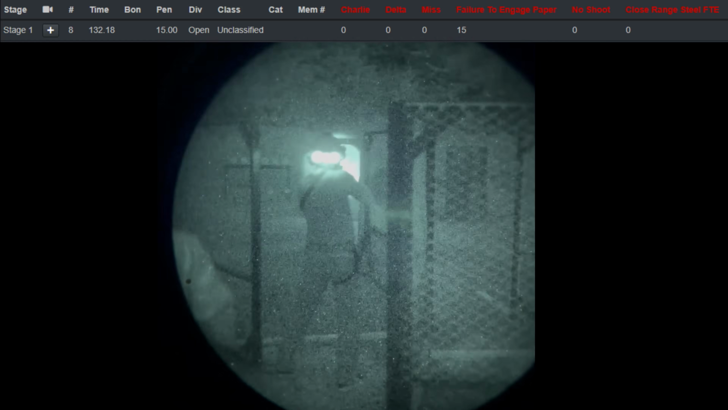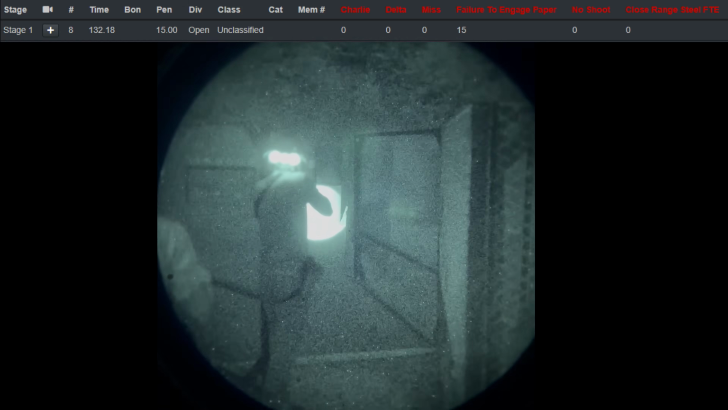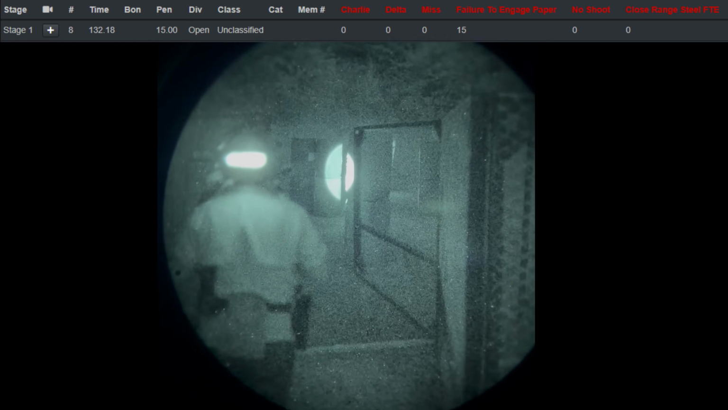To your right. Step left. Look right, step left a little bit. Watch the wall. You see between the barrels? There you go, right?